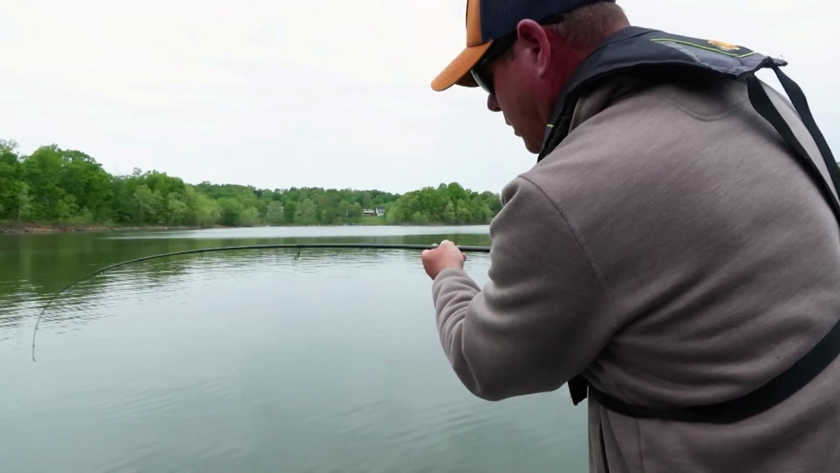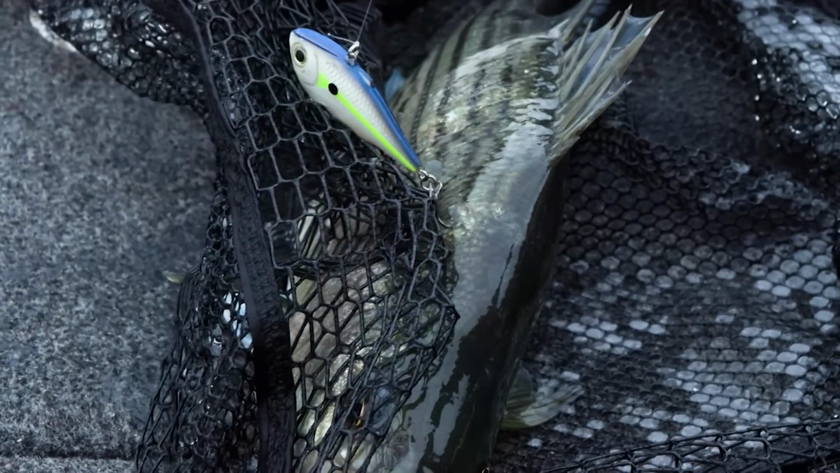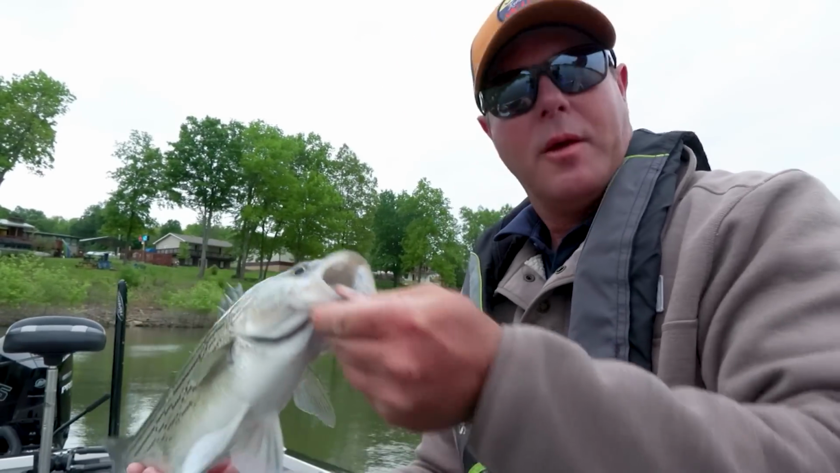Oh, there he is. Did you get him? Oh, you snagged him in the back. This fish did not bite my lure. I literally just accidentally snagged this fish. So, nice fish. Glad to have it. Got to go back.